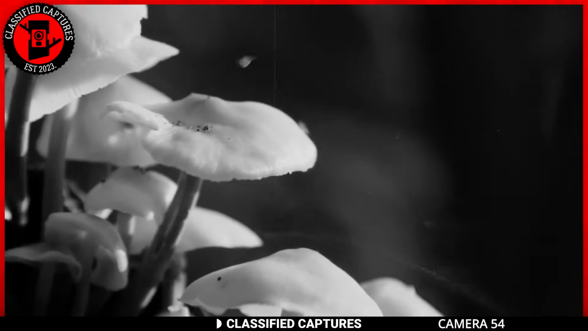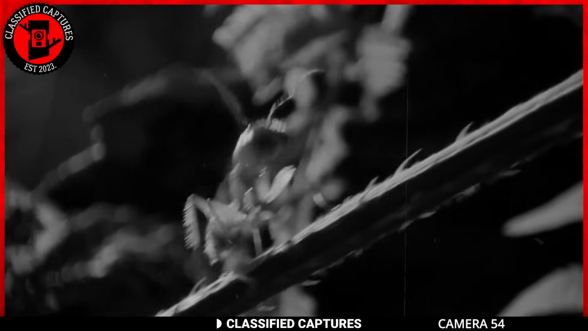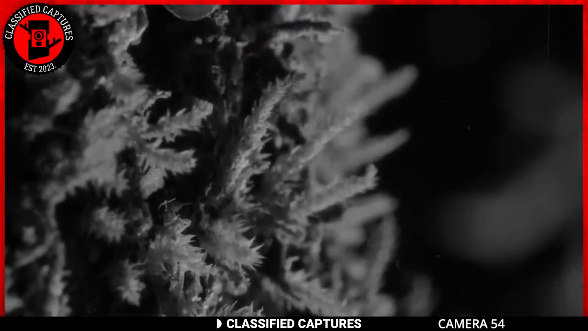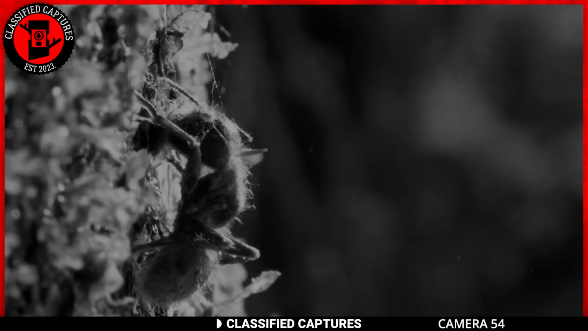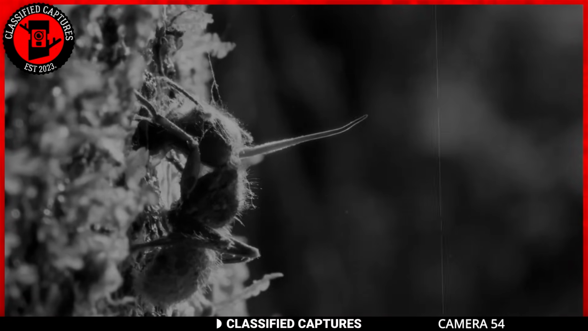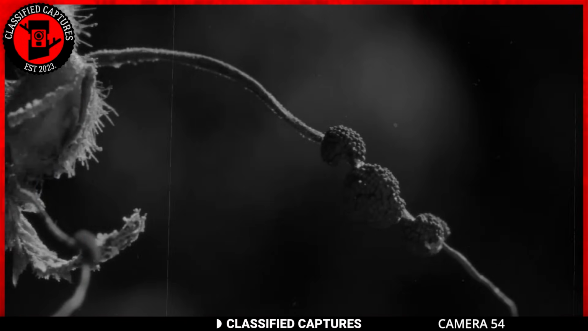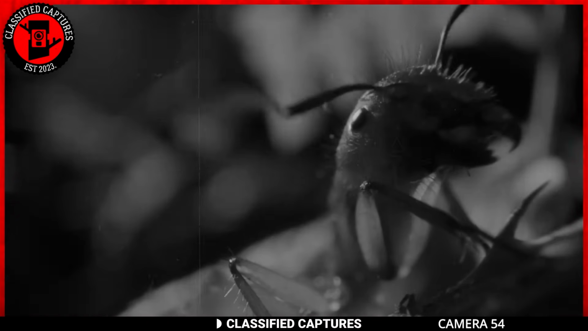For those unfamiliar with them, when ants come into contact with Ophiocordyceps spores, the fungus enters the body and begins to grow. Gradually, the fungus takes control of the ant's movements, causing it to climb to a high spot and attach itself to a surface. Even after the ant dies, the fungus continues to grow and eventually forms a stalk-like structure on the ant's body. This structure releases more spores into the air, which can infect other ants nearby, continuing the fungus's life cycle.